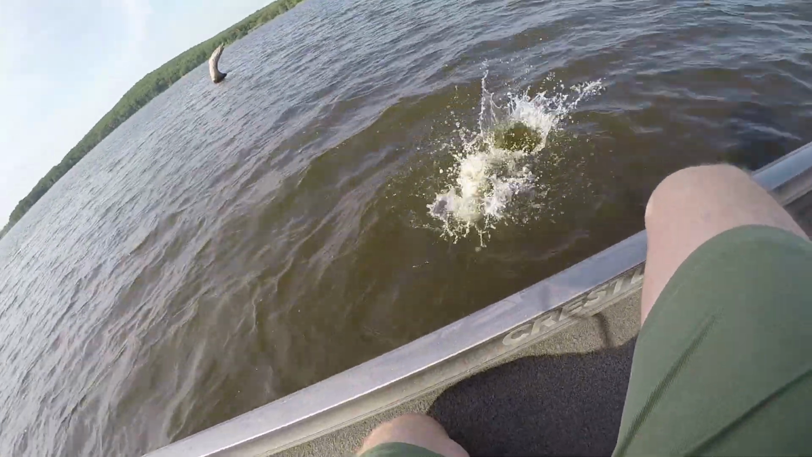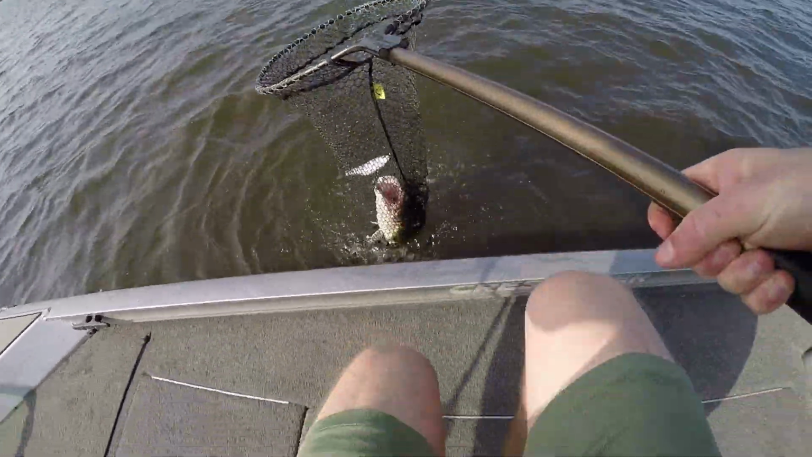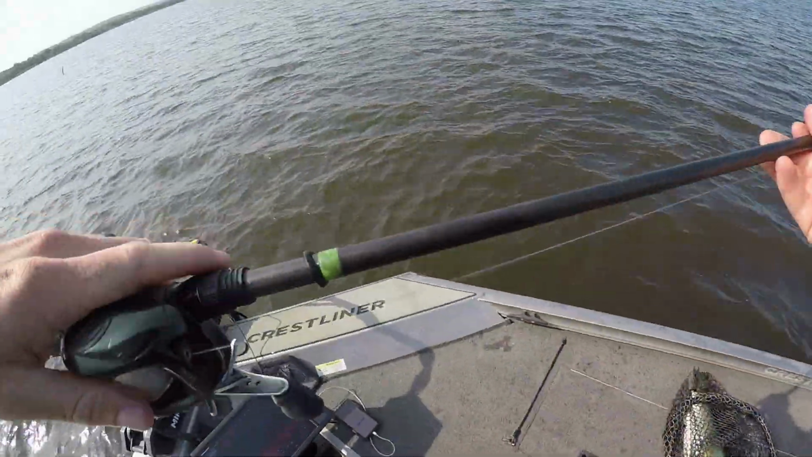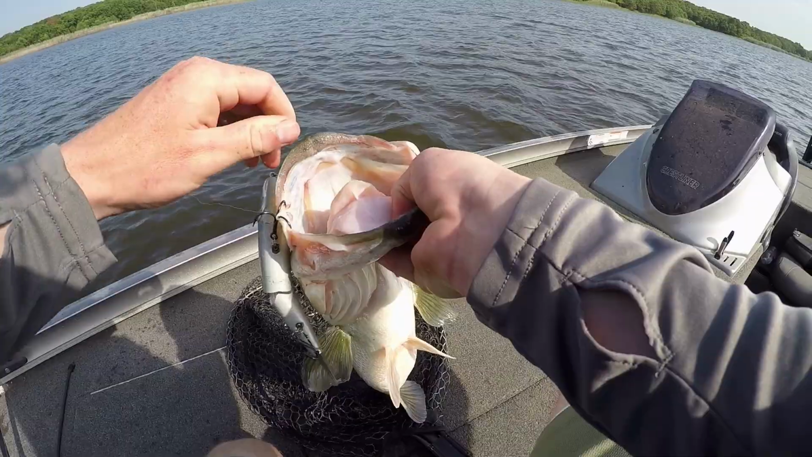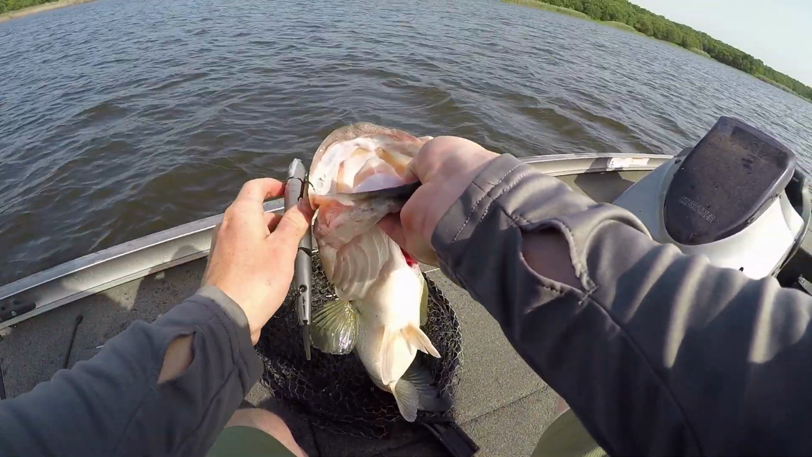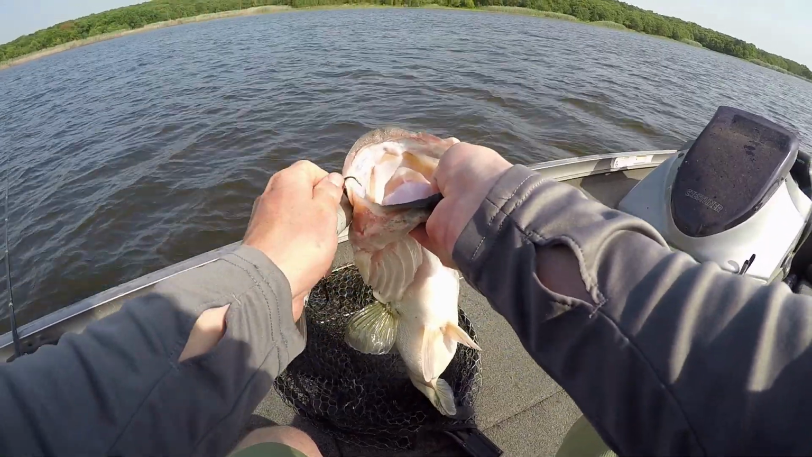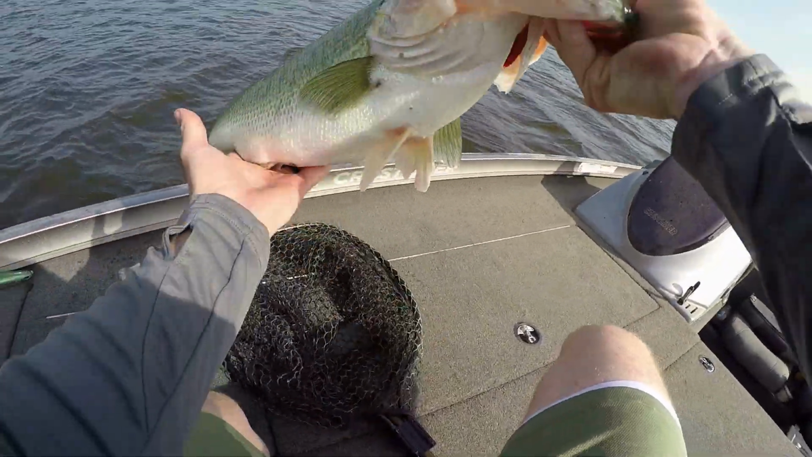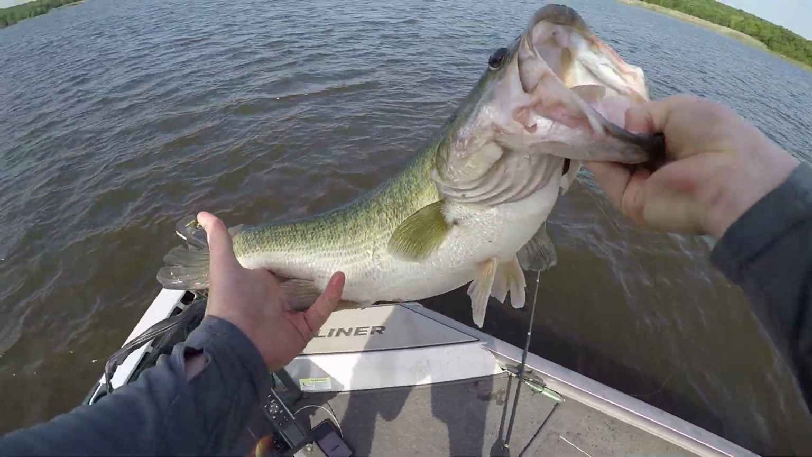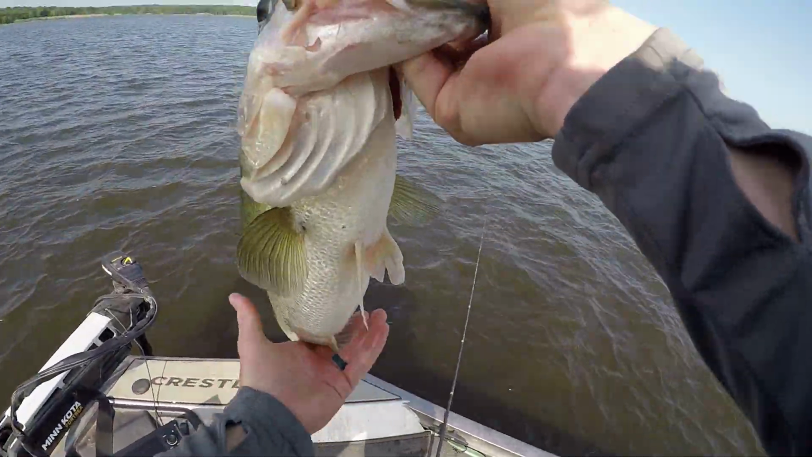Not a giant. I'll net that one. Good fish though. That'll add to the bag. A little bit bigger than I thought, actually. He's healthy. Okay, see if I can get him without getting a hook in me. Big old fish, I don't know if you guys can tell. I am completely asleep at the wheel today. I did not sleep enough and got up too early.